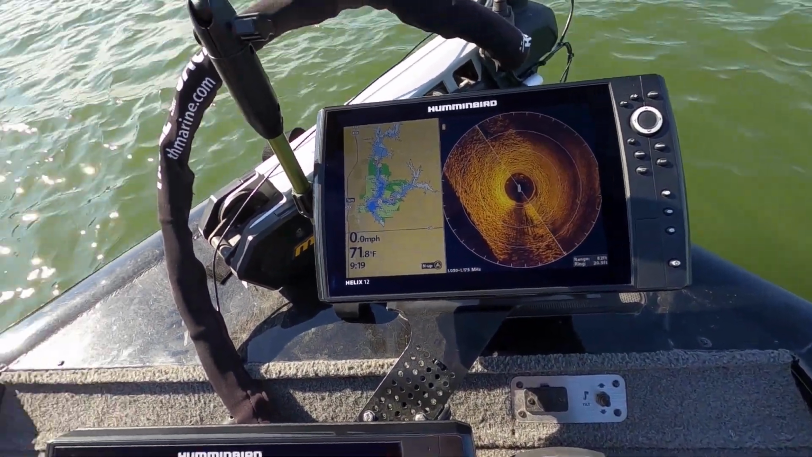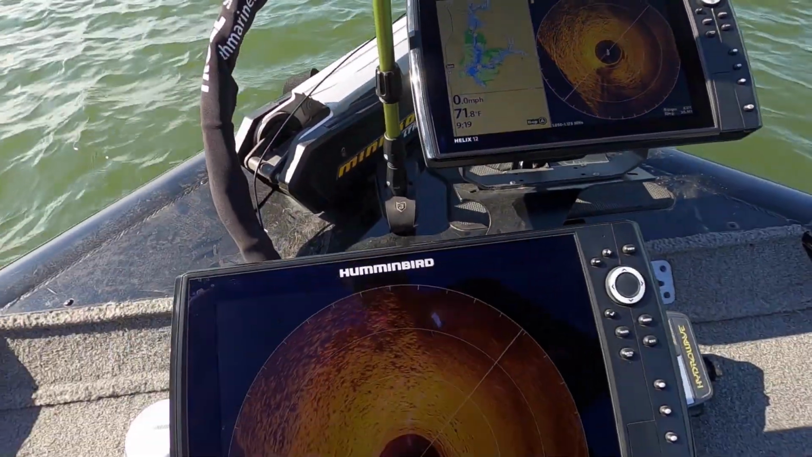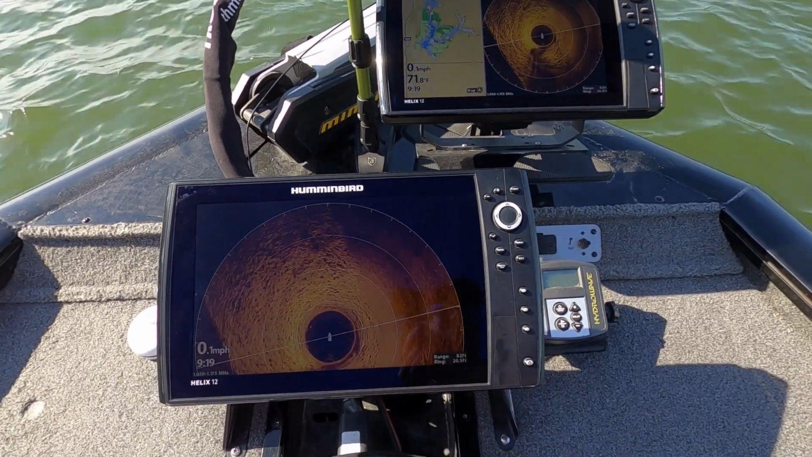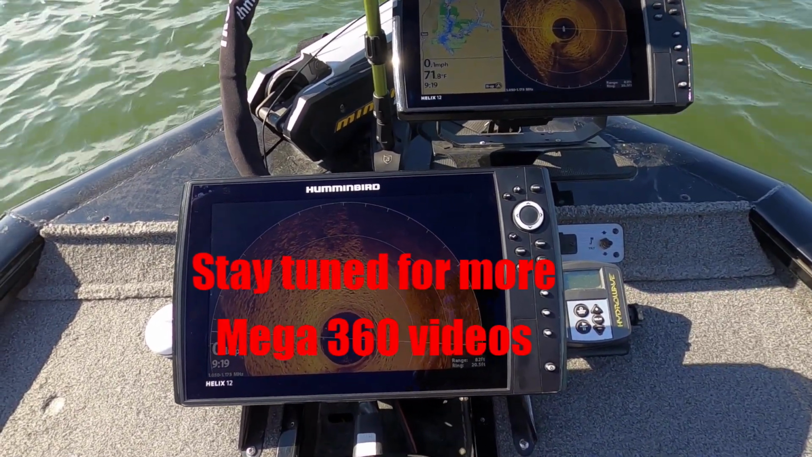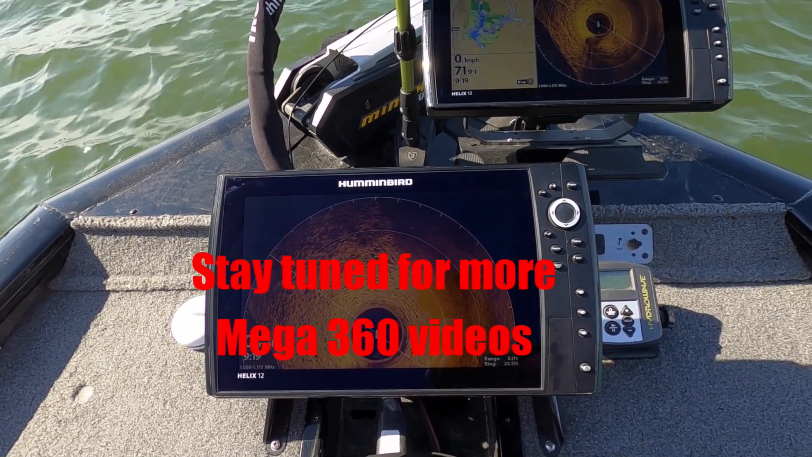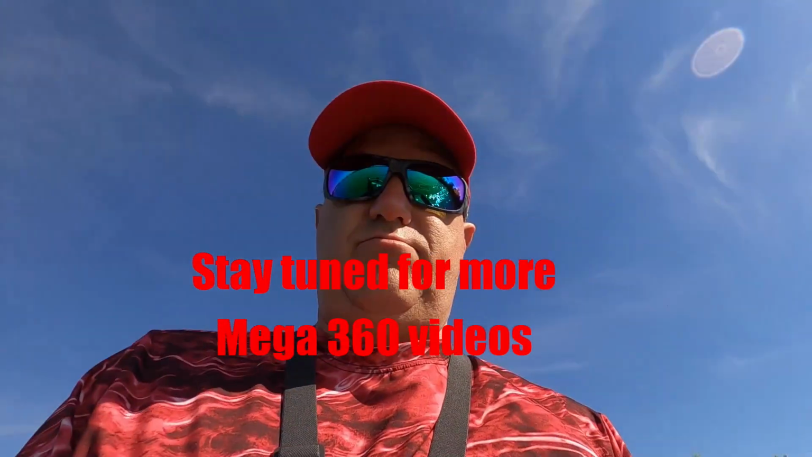Now I just got to figure out how to get the down imaging to work on the front graph, because I would like down imaging 2D sonar on this graph with my 360 on this graph, and I don't know if that's going to be possible because the front graph is not recognizing the down imaging transducer. So stay tuned, hopefully I can figure this out.